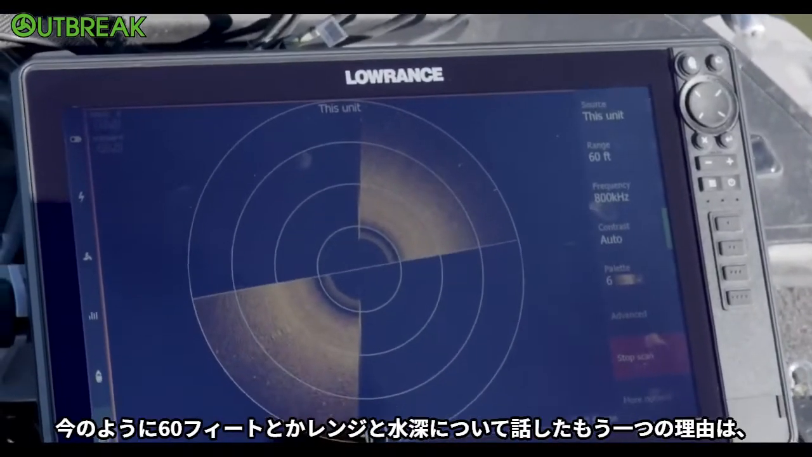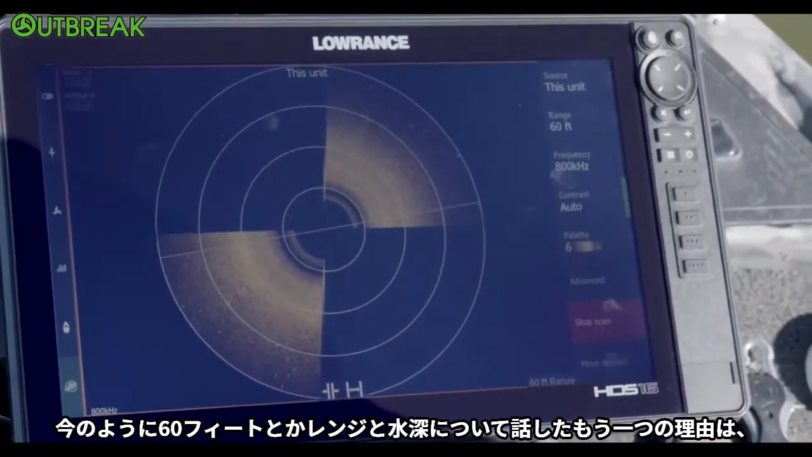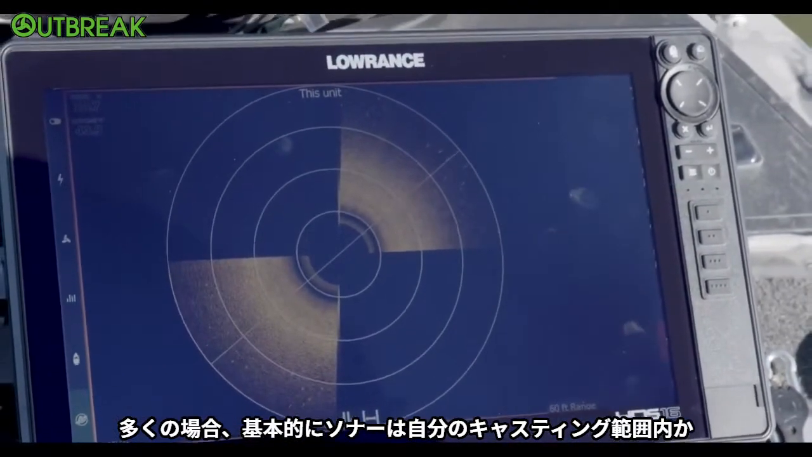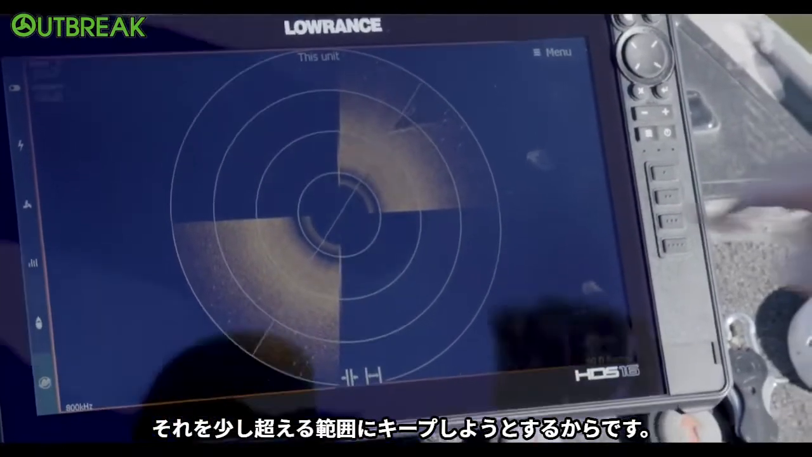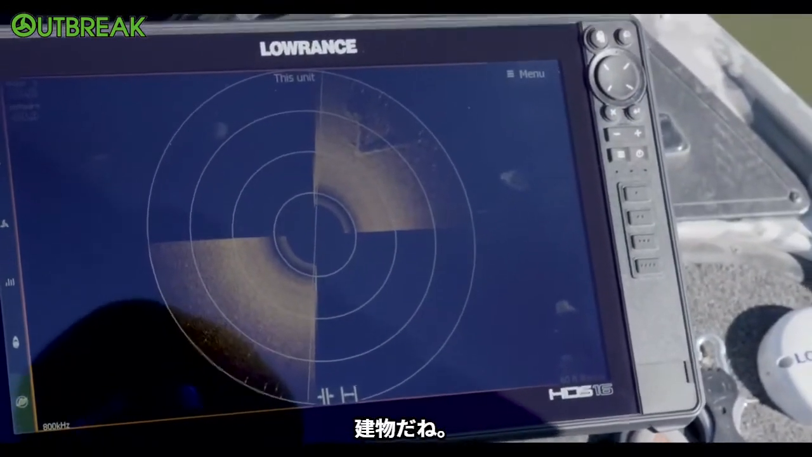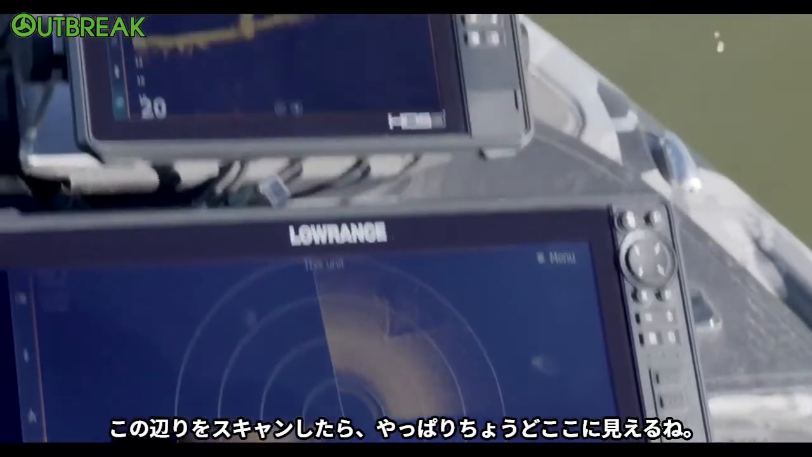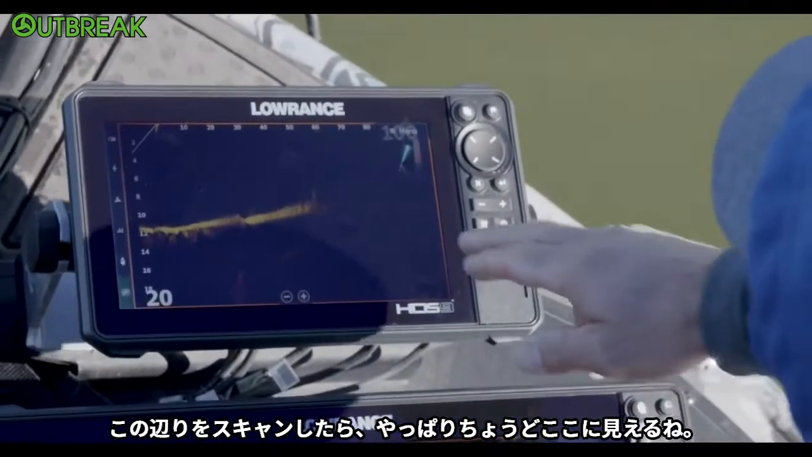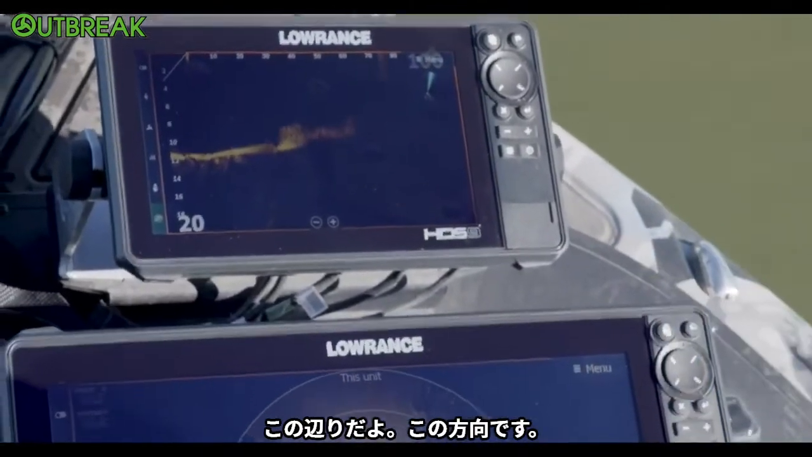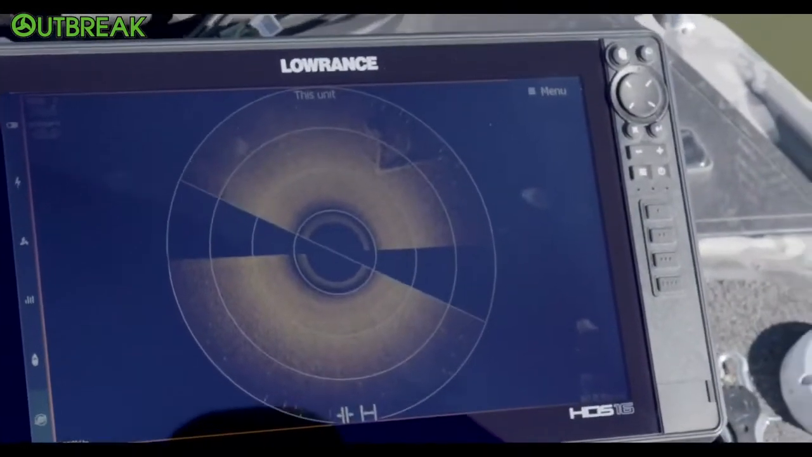And another reason we talk about depths like that being at 60 feet and things like that, a lot of times you try to keep your sonar basically in your casting range or just a little bit beyond it. Look at that wall. Oh no, that's part of a foundation right there. Yeah, there's some foundation right there. So if I scan right over there, oh yeah, you can see it. It's right there. Just right out that direction. That's cool. That is so cool.